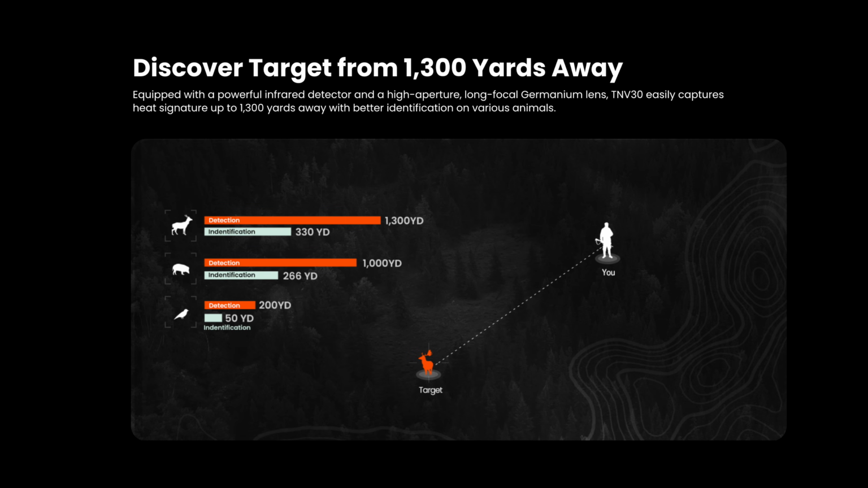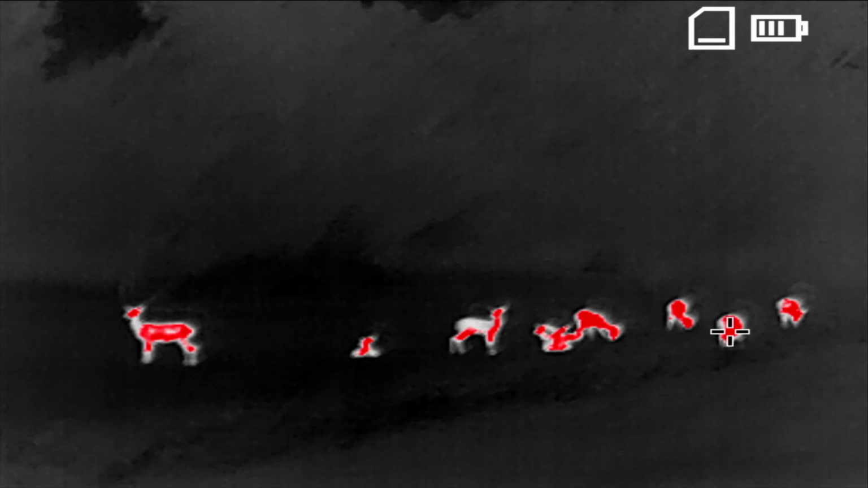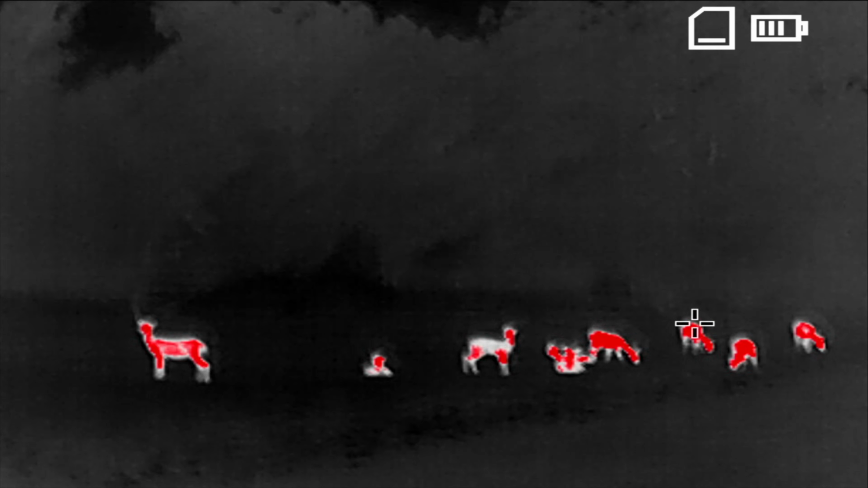So how does it perform? It's actually quite amazing and can serve for 2 main scenarios that I think of. 1, hunting to allow for quick spotting of various animals in that 1,300 meter range, and 2, for perimeter observation. Especially if you're trying to remain undetected in the dark, this is a must-have.